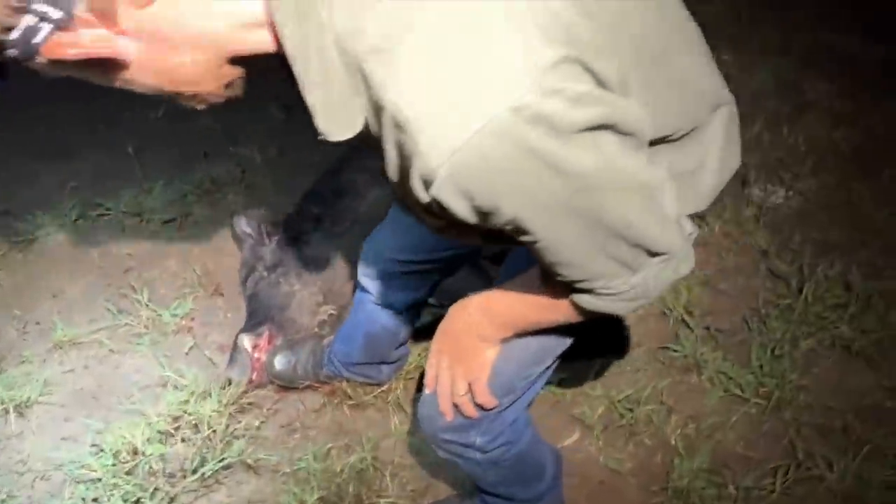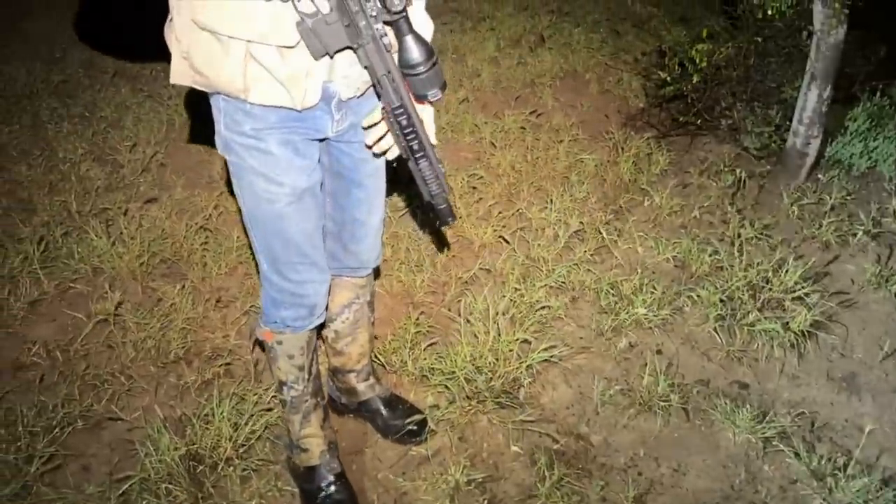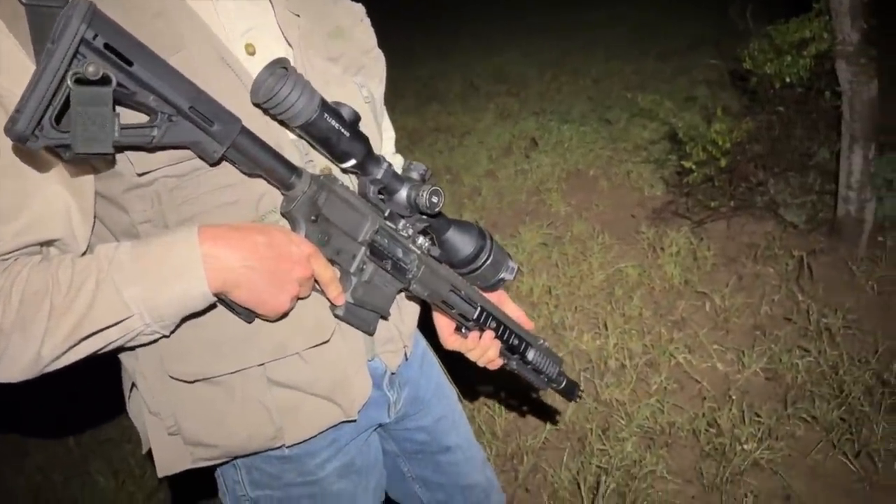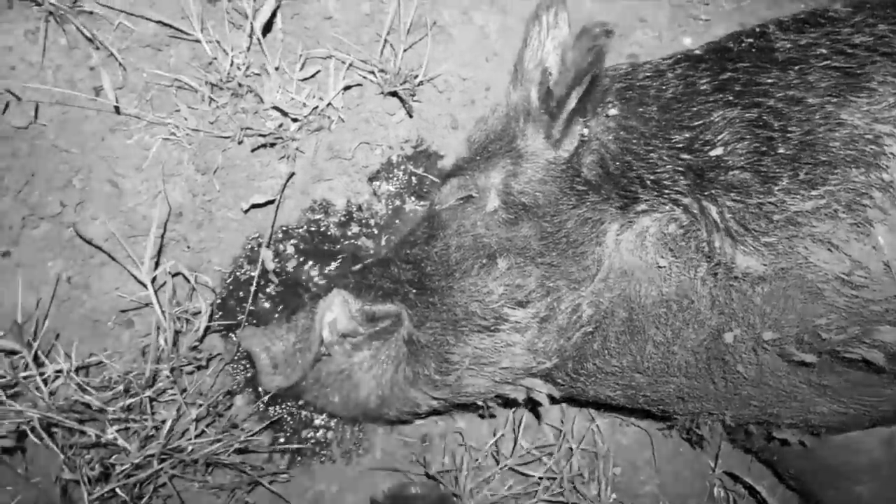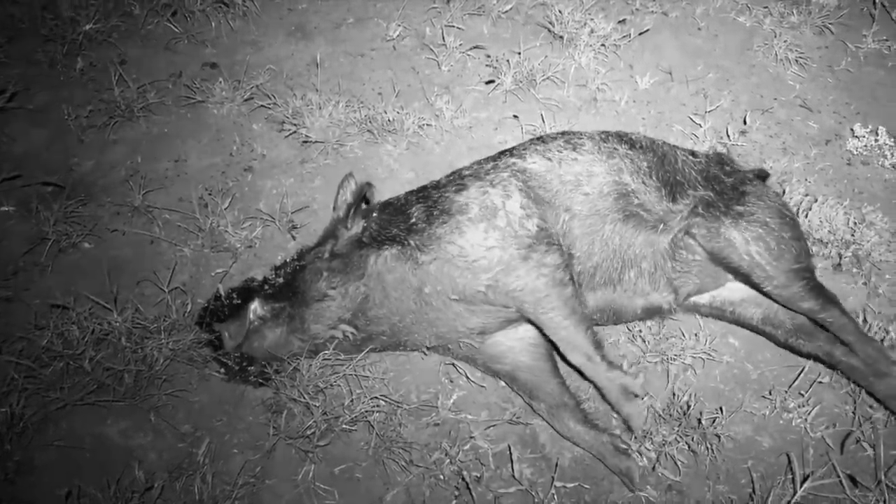Well, here's Caleb's pig he just got. This is a Wedgetail MPR Mini. We've got the TS60 from Infiray on the top of it. He's got some nice big tusks there. Look at that. Obviously have to go black and white with this. That's a nice pig, Caleb. Well done. 223. Good way to break in a rifle.